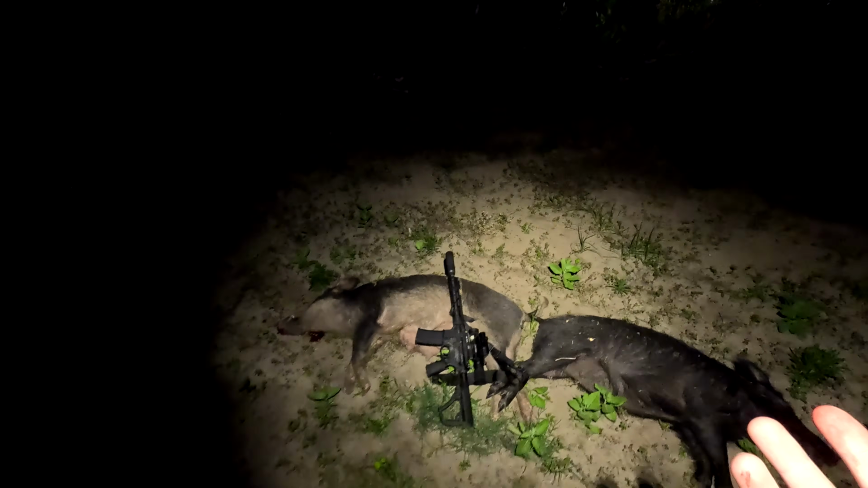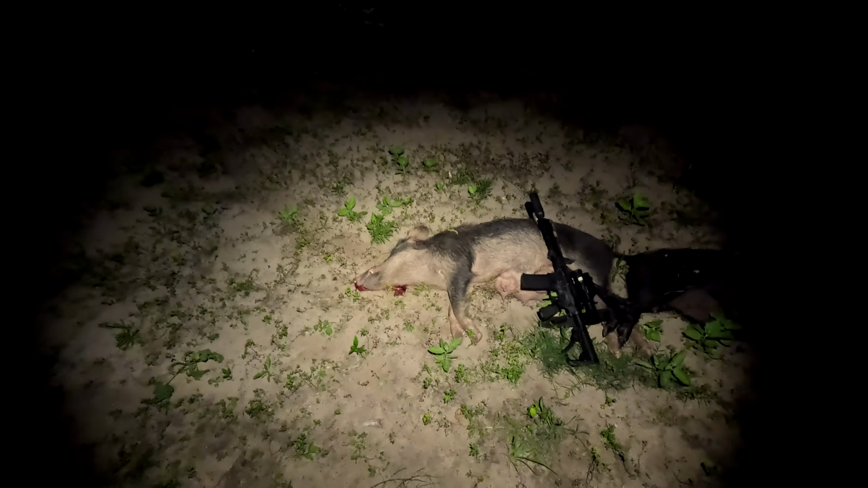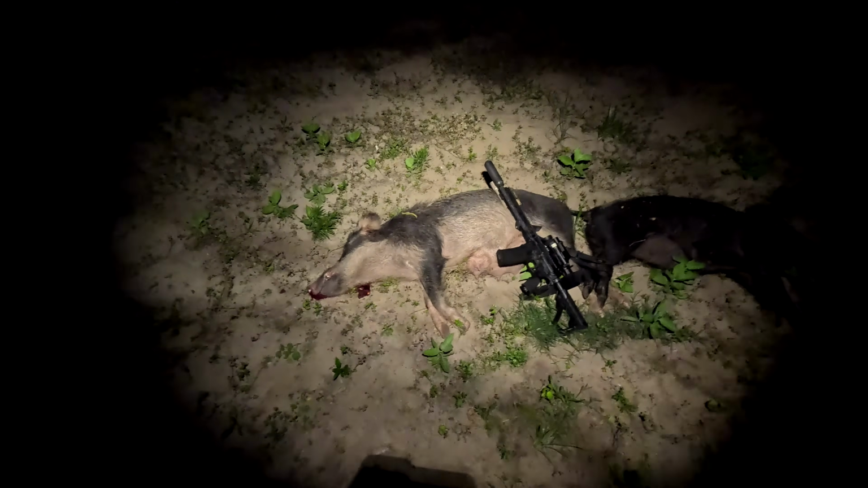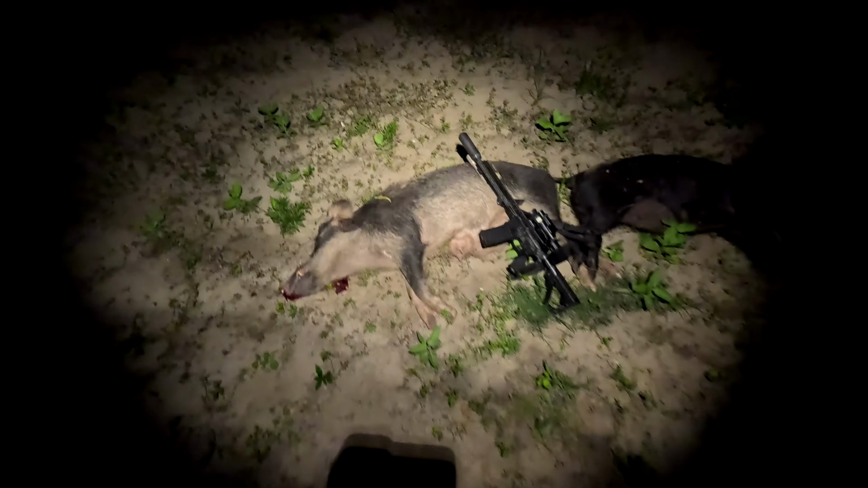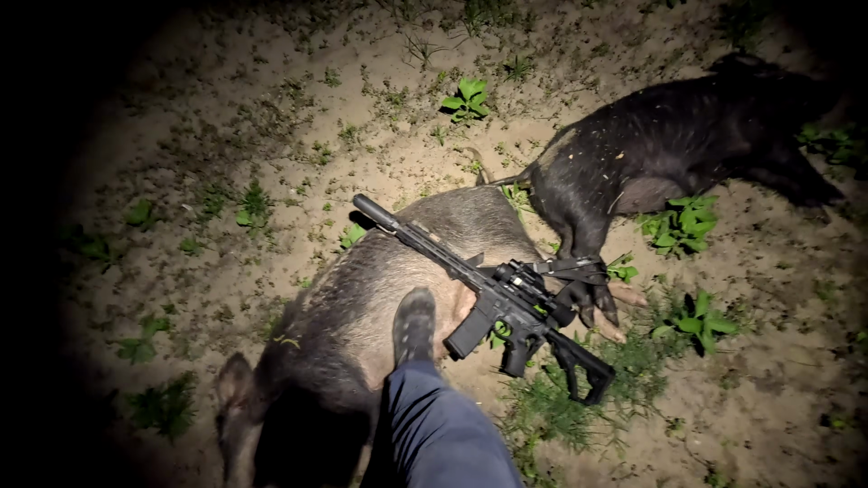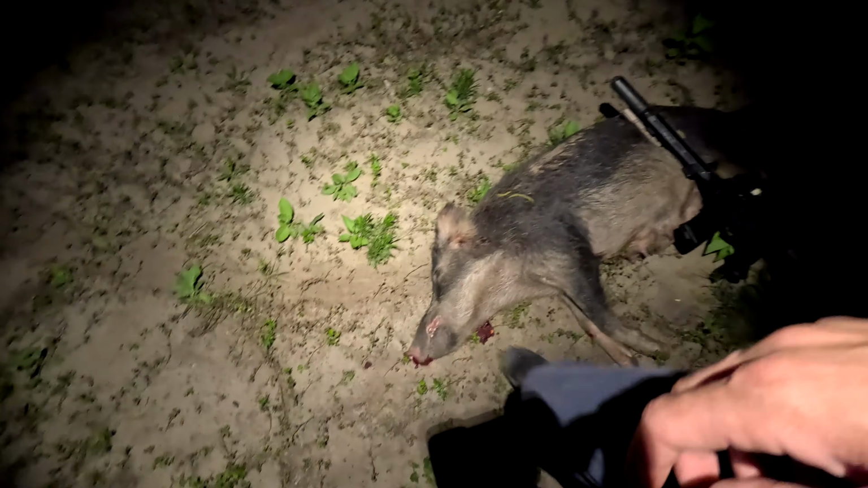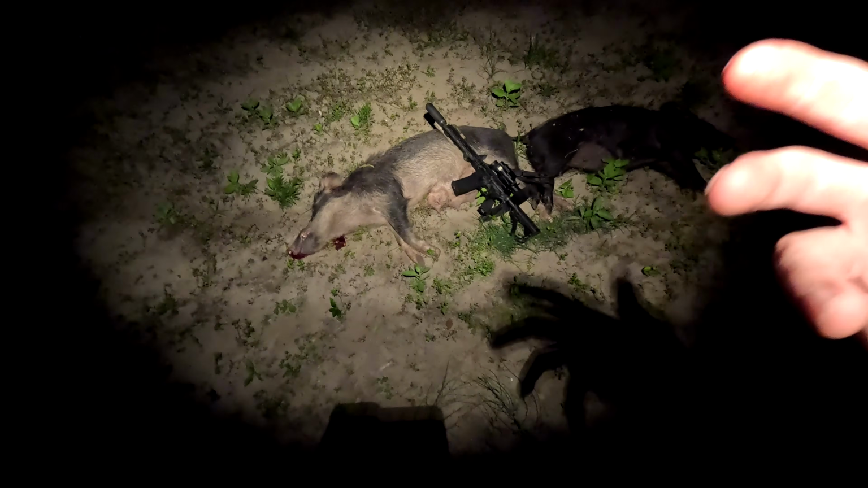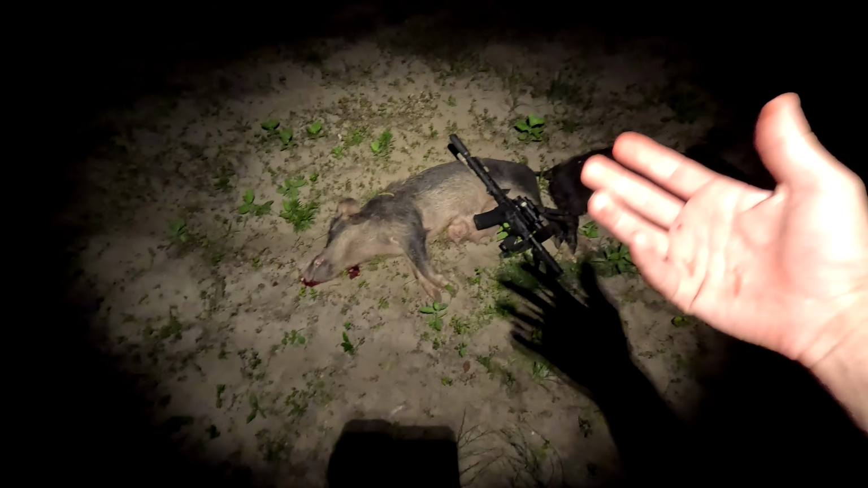I range found one that did stop way down there on camera. I was gonna shoot, but I felt like that's just a very unethical shot at 400 yards with the 5.56 cheap ammo. I mean, I can hit a 12-inch plate, so I could hit it. I probably hit the pig, but I could have hit that pig, you know, right here, blow a knee out. I could have hit that pig right there, gut shot it. I could have blown its lower jaw off. There's just no telling, and I didn't want to risk essentially torturing that pig needlessly.